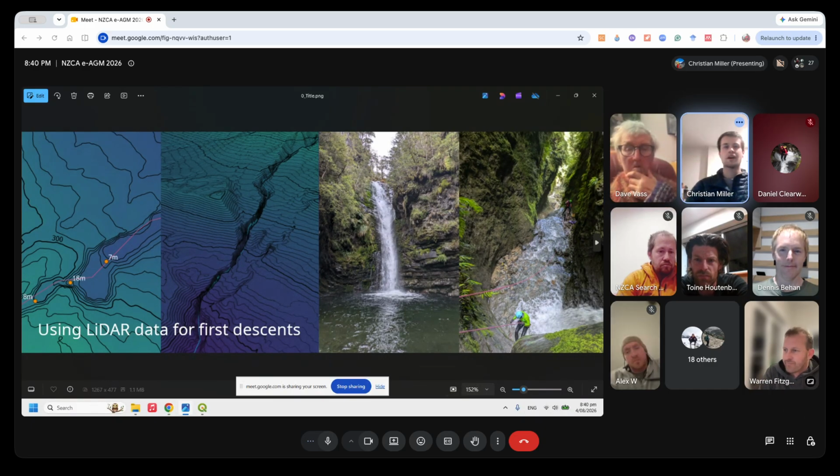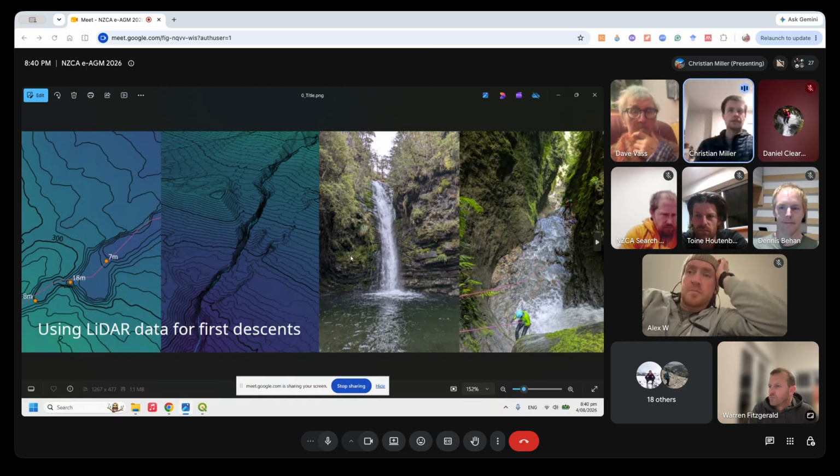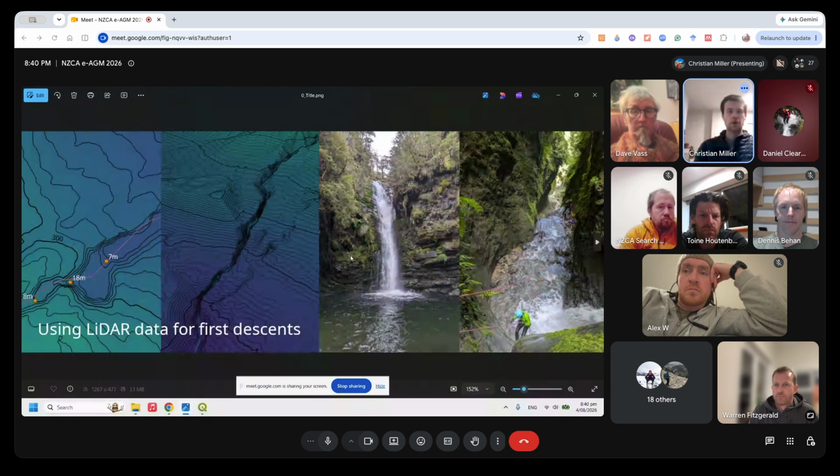Cool. Okay, so a bit of background. Before you get to do any canyoning on the first descent, you have to find some potential options, which is very hard until you see something in person. So the best way to find potential new canyons has always been to just have lots of friends who do tramping or something so they can tell you where the canyons are. But you can do a bit of research yourself.